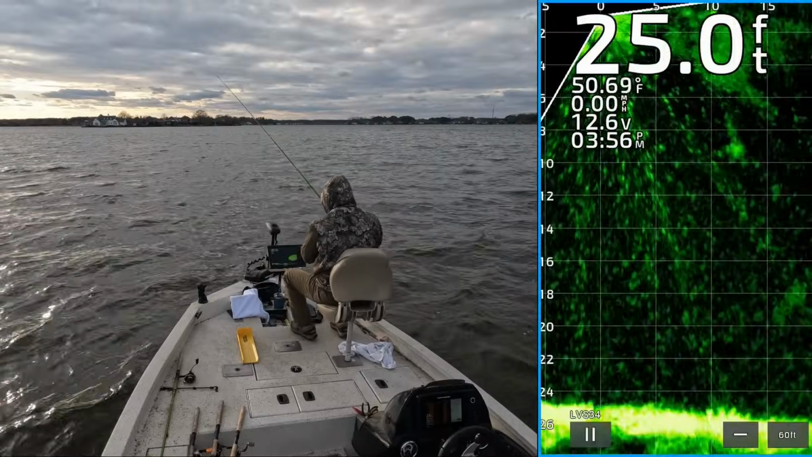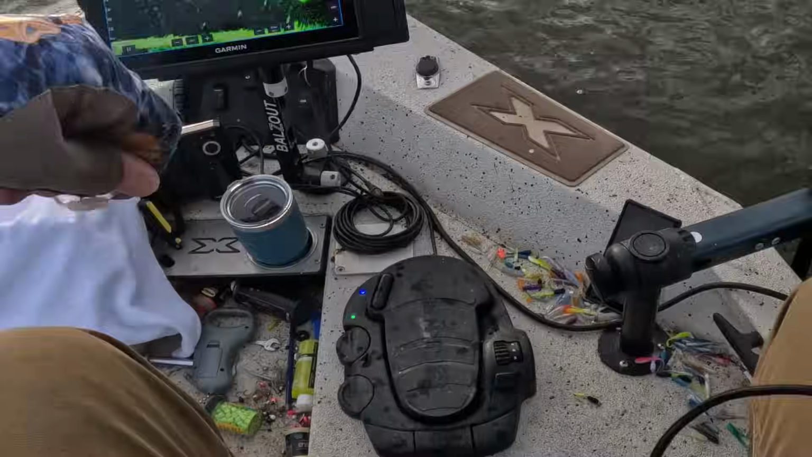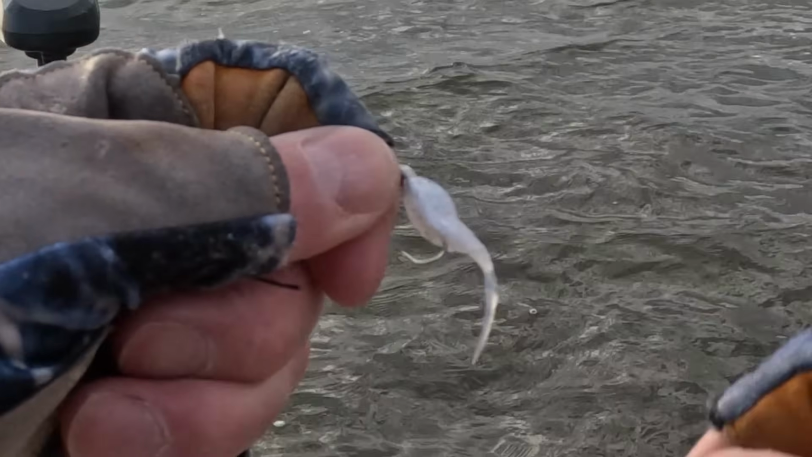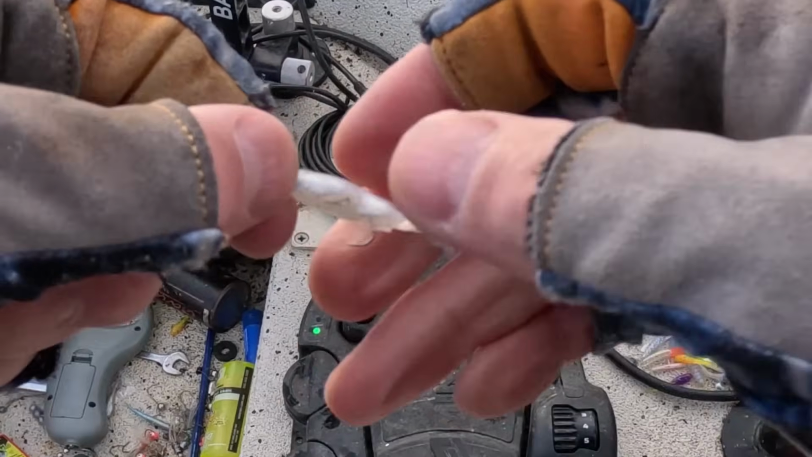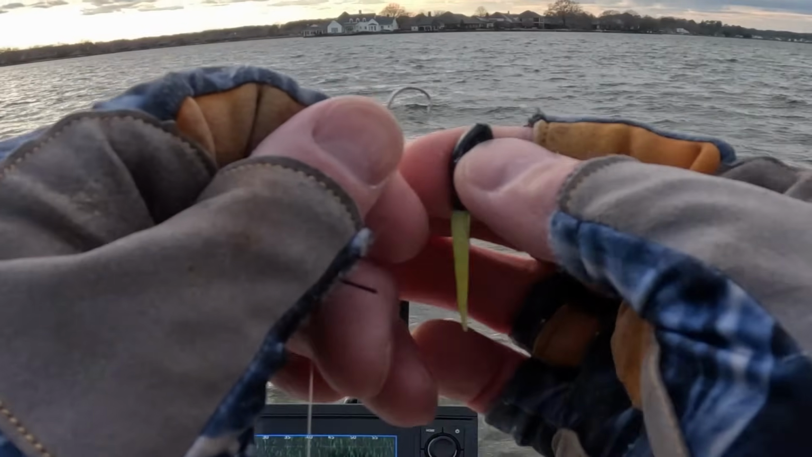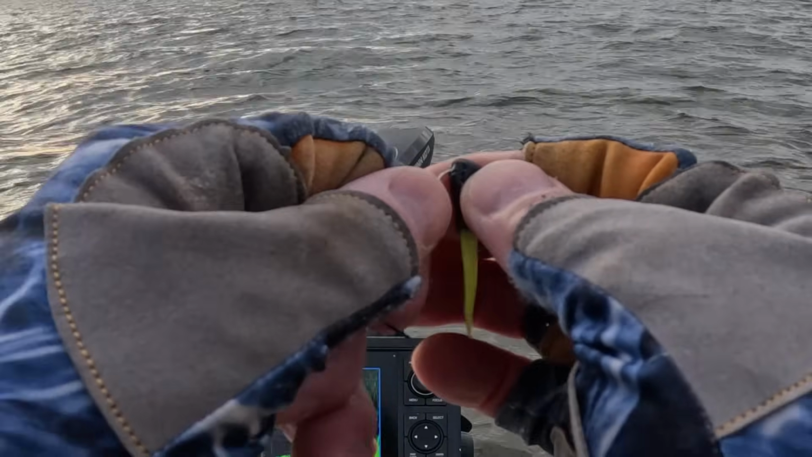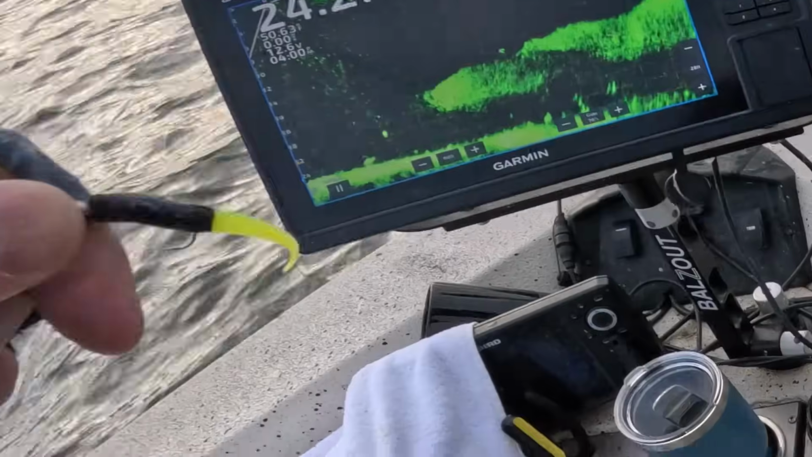Wild Willey's OCD, Pearly Gates. Sucker got off. Man, that was a good one too. It's all right. I decided to go back to the Comet color. I do like to switch it up to experiment. I really like the fish to try to eat it aggressively, and they like the Comet color.